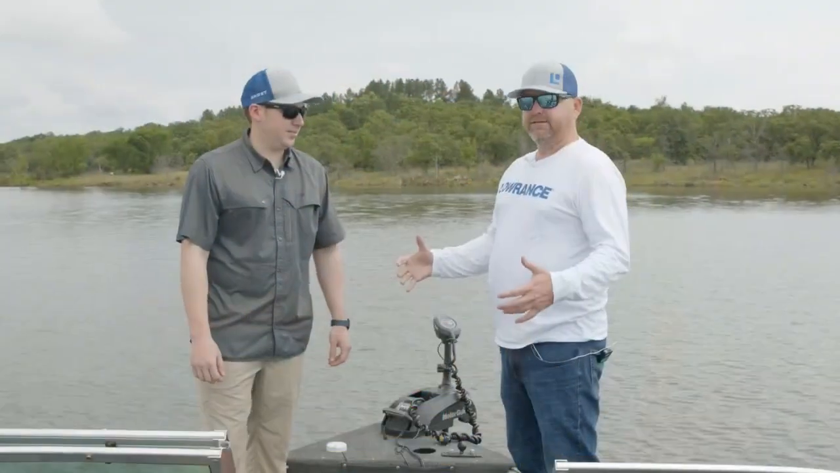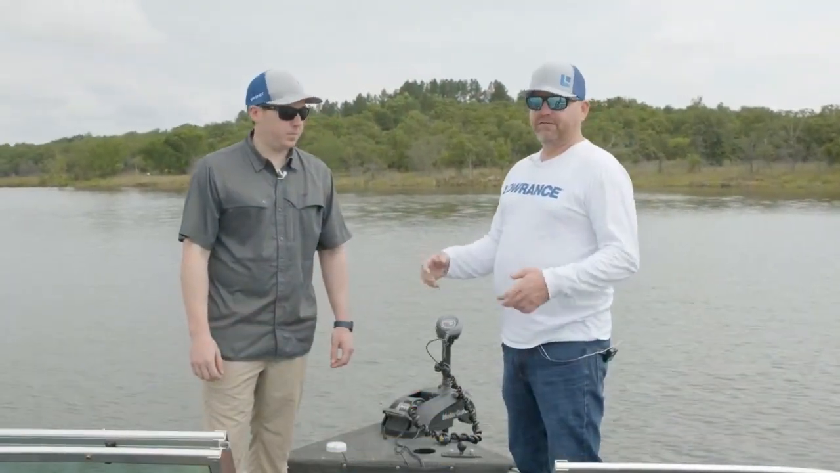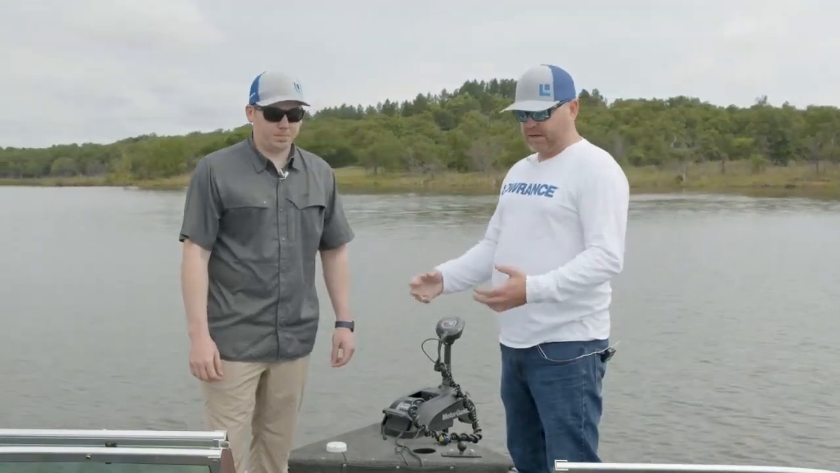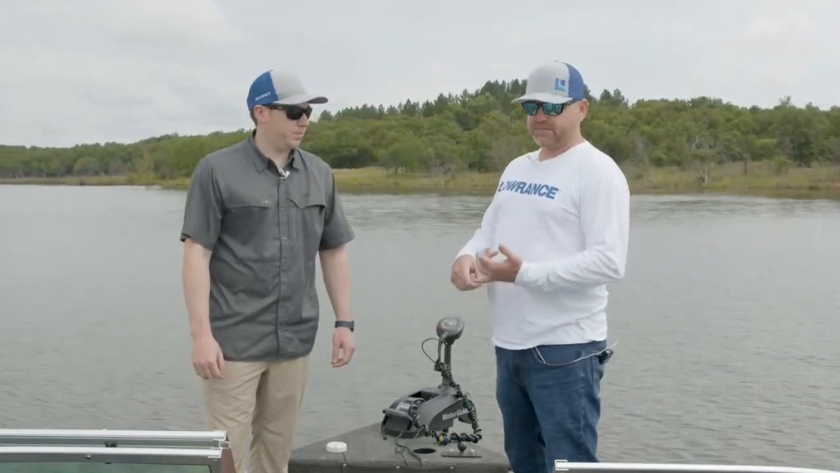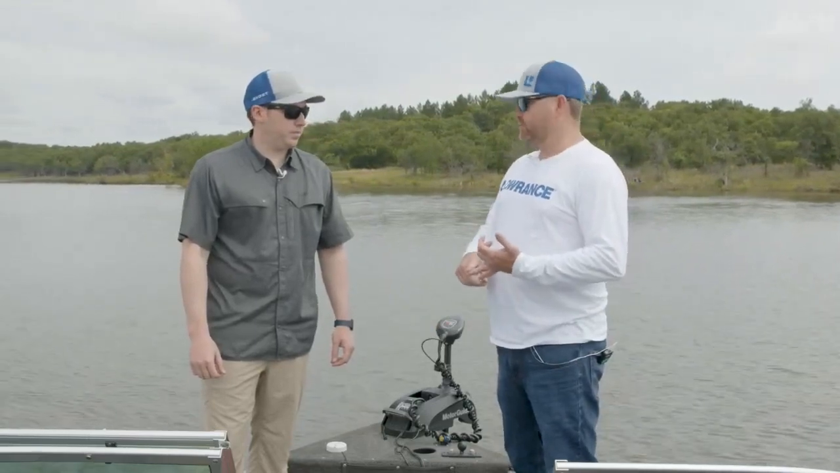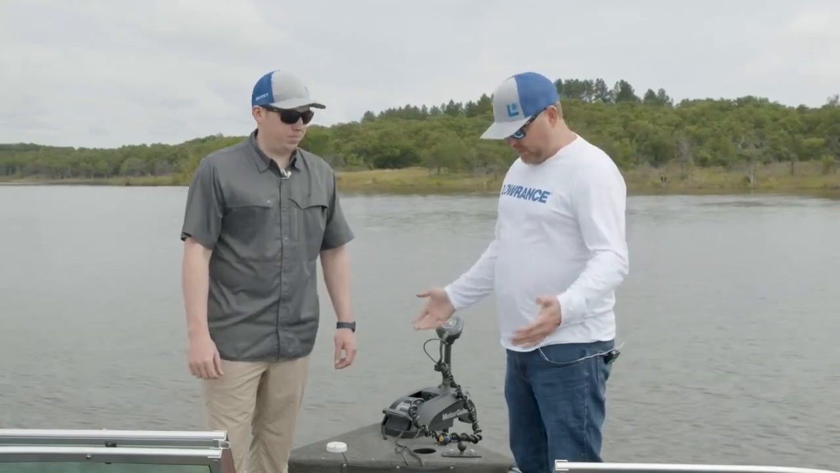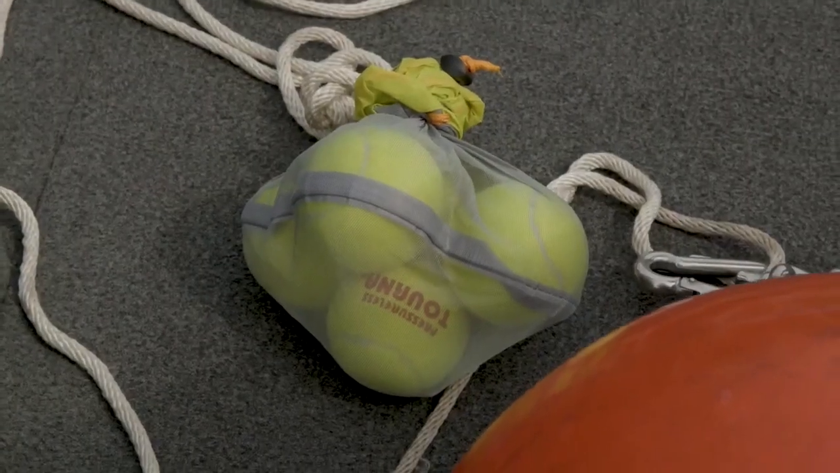So we're out here on the lake, and we're going to look at traditional sonar first. One thing with traditional sonar that we do a lot of is we use a lot of artificial targets. We use tennis balls. If we're looking for really small targets, we'll use fish floats or bobbers. But in this case, we're going to use some bigger tennis balls with some bags and an anchor.